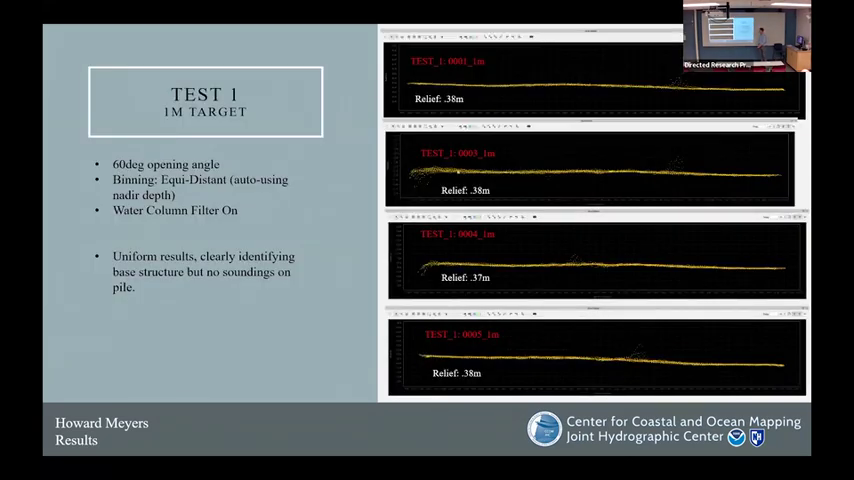So I'm going to kind of breeze through this data. There's a lot of tests, a lot of different survey lines. I'll do my best to point out the important things as we go, and at the end, we'll touch on all of it. So the test one, again, this is our equidistant